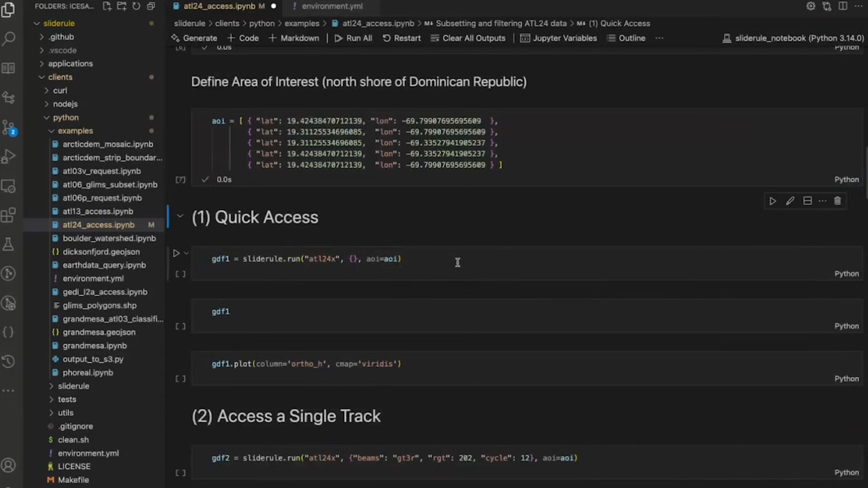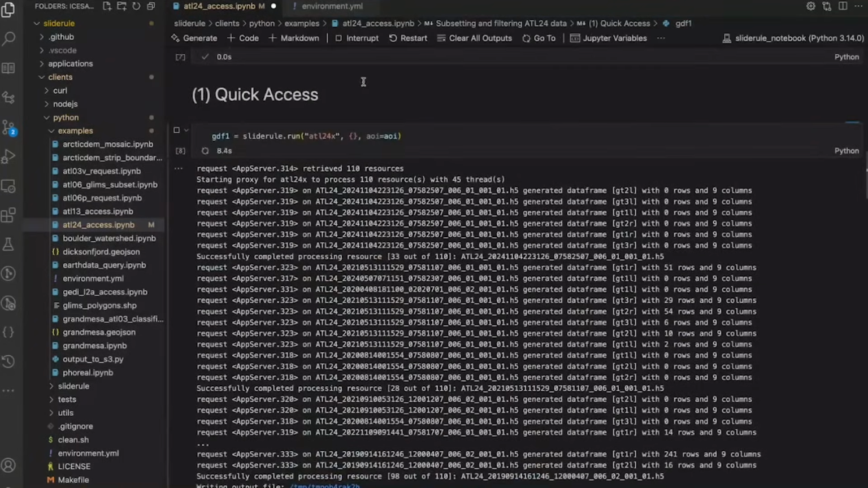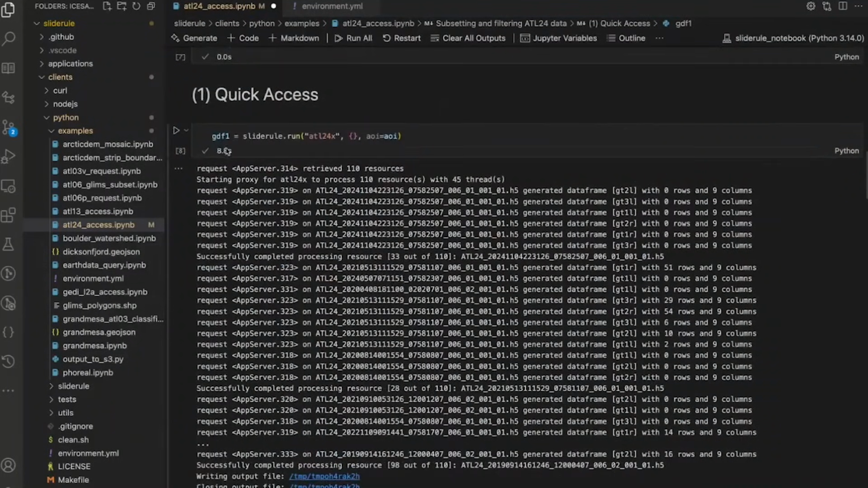So now if you just want all the ATL24 data in this area of interest, this is one line here. You run it, and it says that there are 110 ATL24 granules that intersect this area of interest. It ran in 8 seconds. It processed all 110 of those granules in parallel on the server.